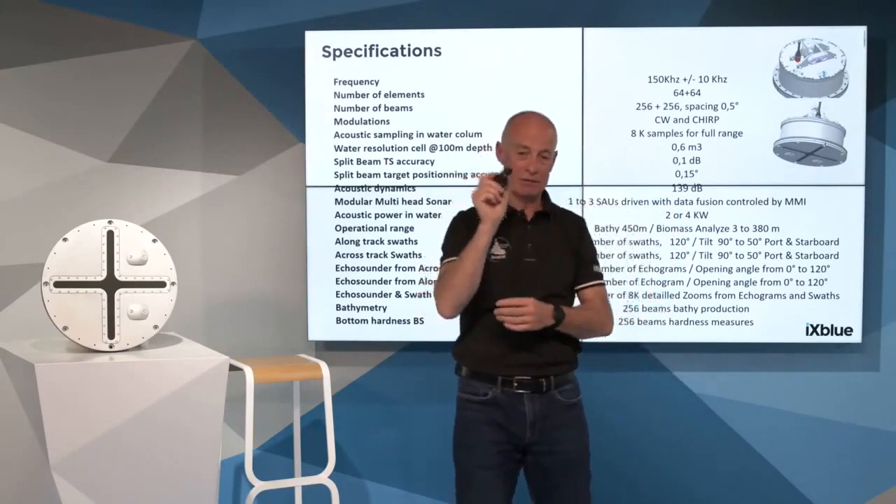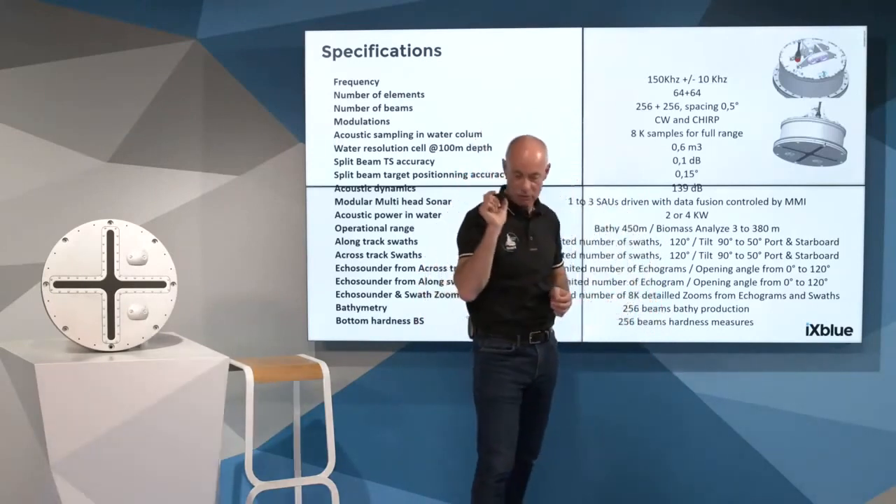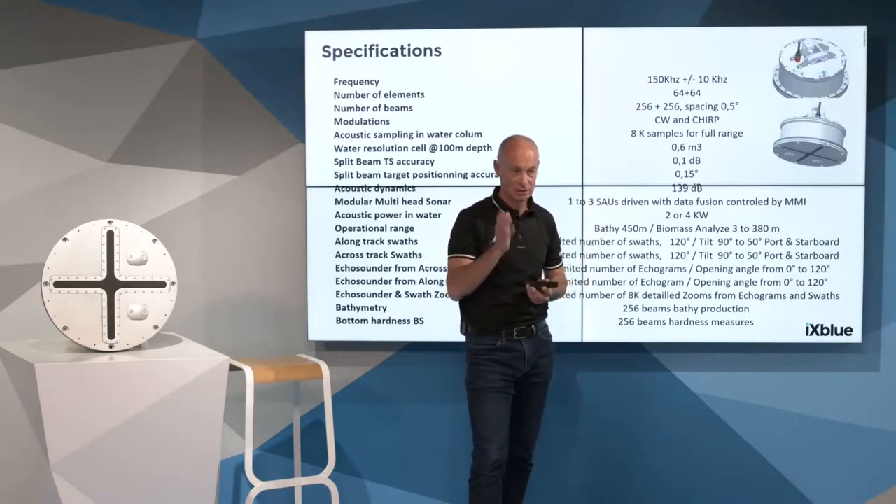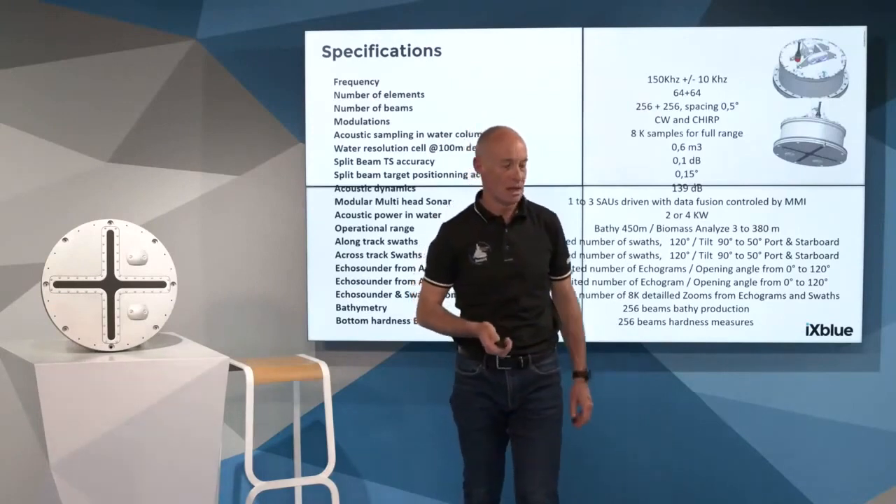And the wake itself, if you don't want to see it on the screen, you can filter it by just applying the processing of the biomass. And the biomass doesn't respond as a wake.